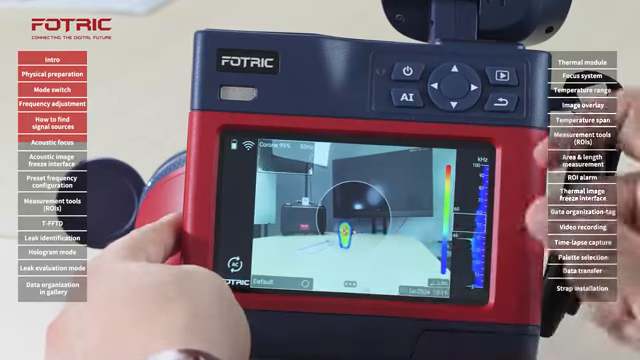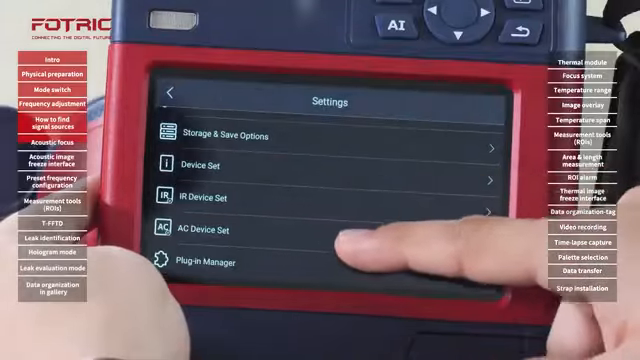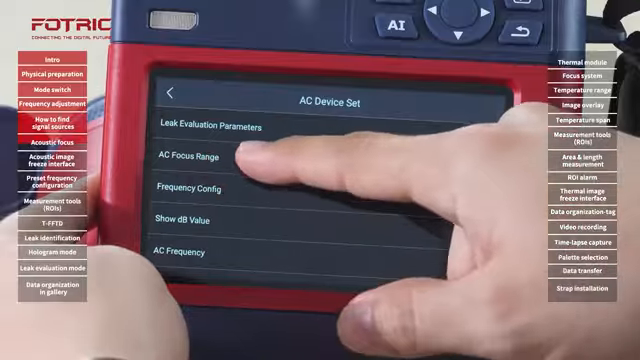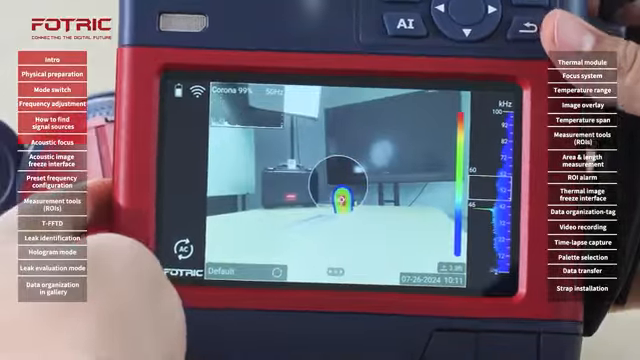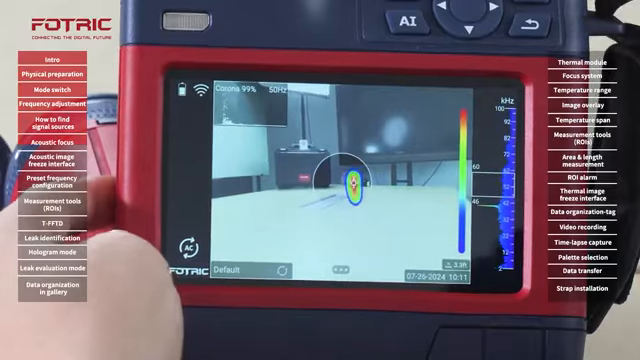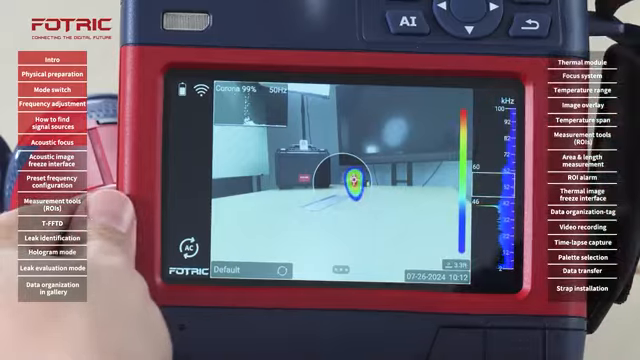So I want to narrow it even further. I'll go to the main menu, search for acoustic camera device set, and change the acoustic camera focus range from medium to small. Heading back, that circle is now smaller, allowing me to focus even better. Once this has been done, I know that the information I'm capturing is solely from that specific source.